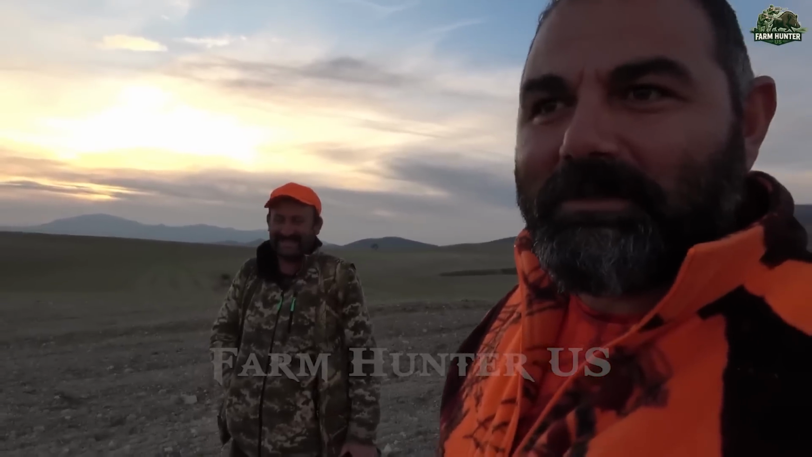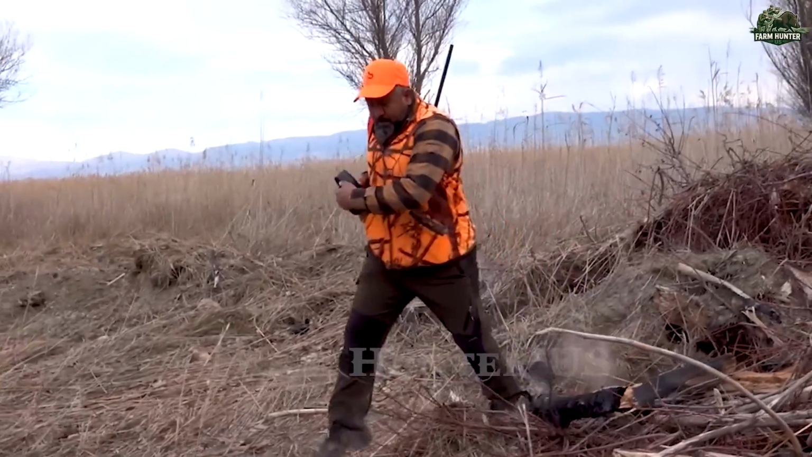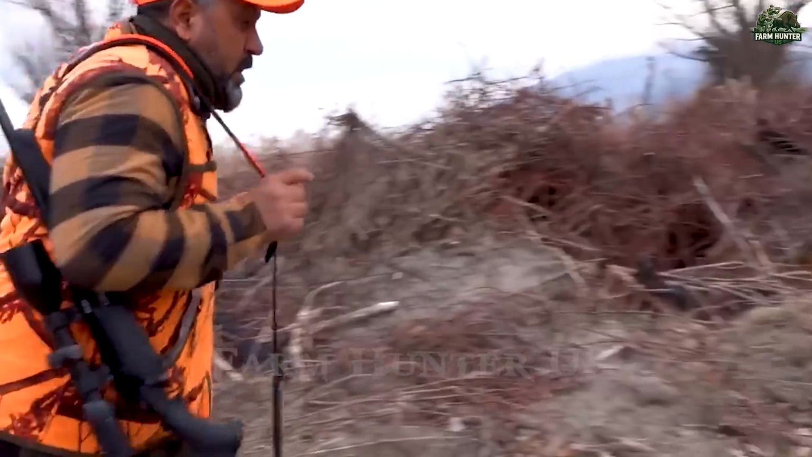Days like this remind us why we do it, not just for the adrenaline, but to protect the land we love from a destructive, fast-breeding pest that threatens wildlife, farmland, and even human safety.